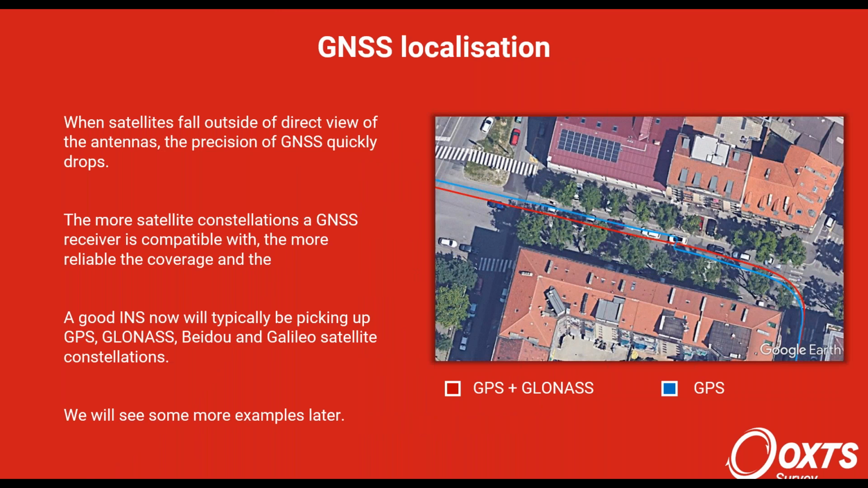Just a note on the difference that different constellations can make. On the right, you can see this picture. You've got red, which is a GPS and GLONASS trace, and you've got blue, which is just a GPS trace. Essentially what's happened here is this vehicle carrying an INS has gone down this road. There's tall buildings and trees blocking signals from the satellites. And you need a certain number of satellites, let's say 6, to get a good stable lock on your position.